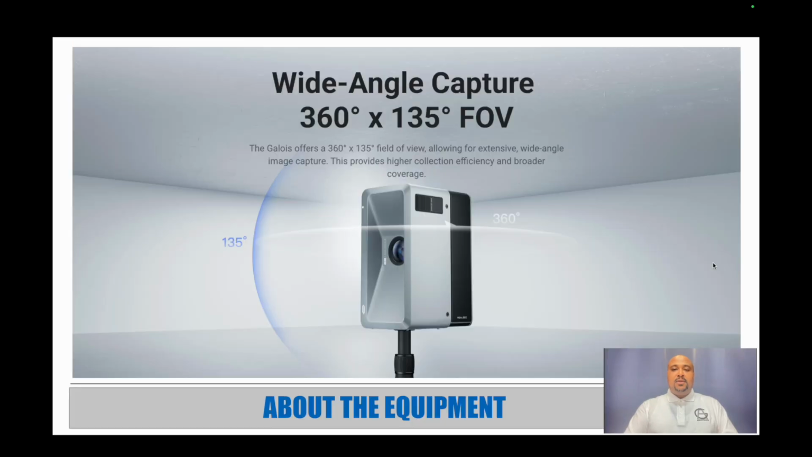So first and foremost, I'm going to give you some general specs about the equipment. One thing you need to understand is that taking scans of spaces is a little bit labor intensive. It's not too complicated, but it does take some time to scan an entire space.